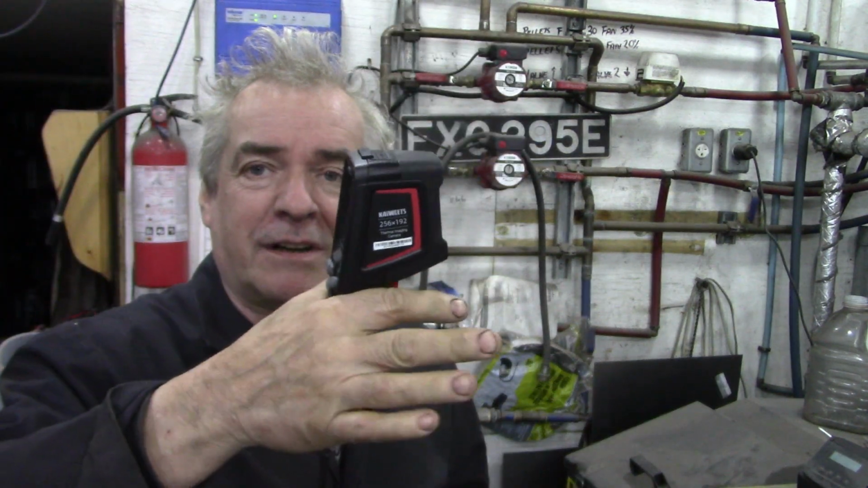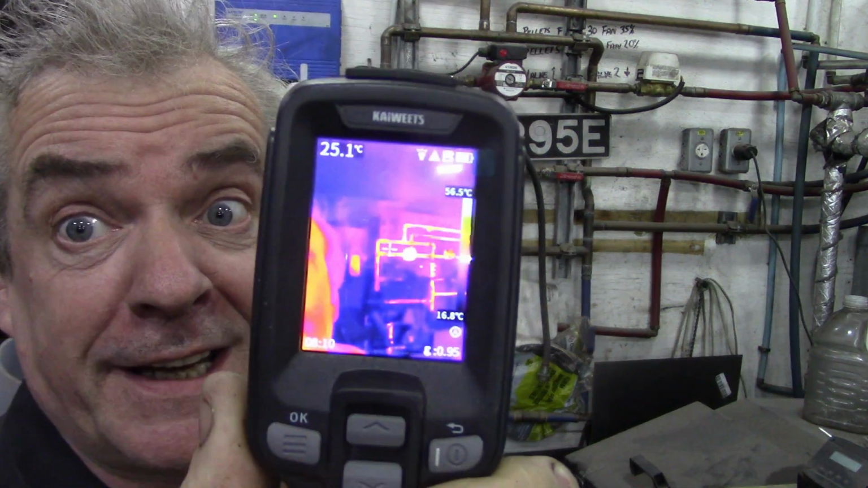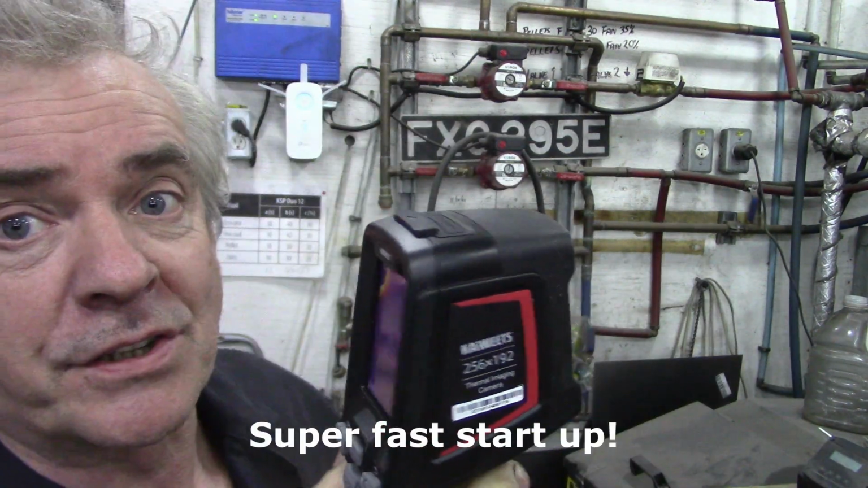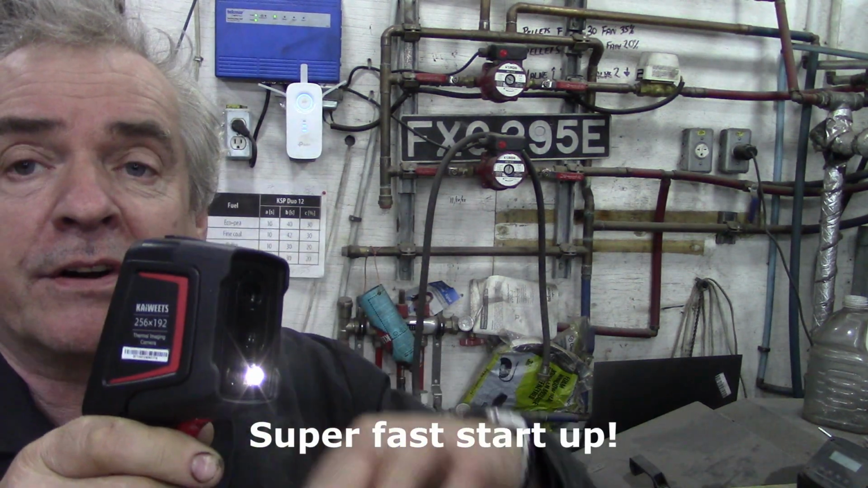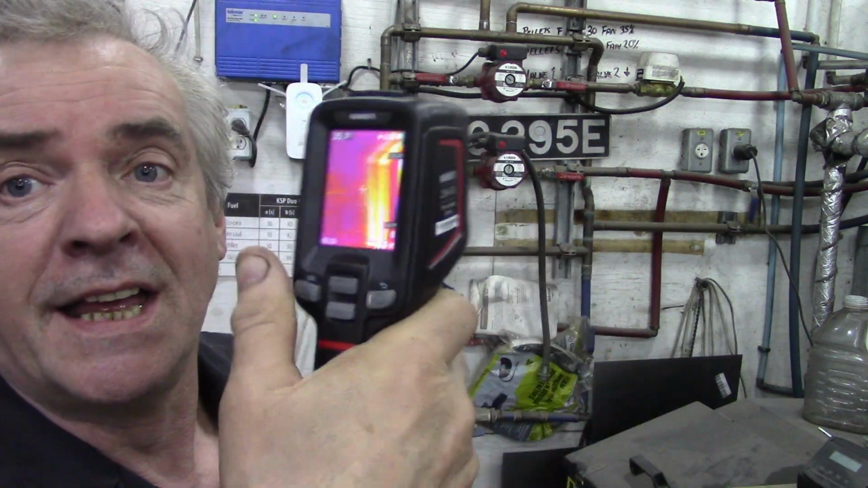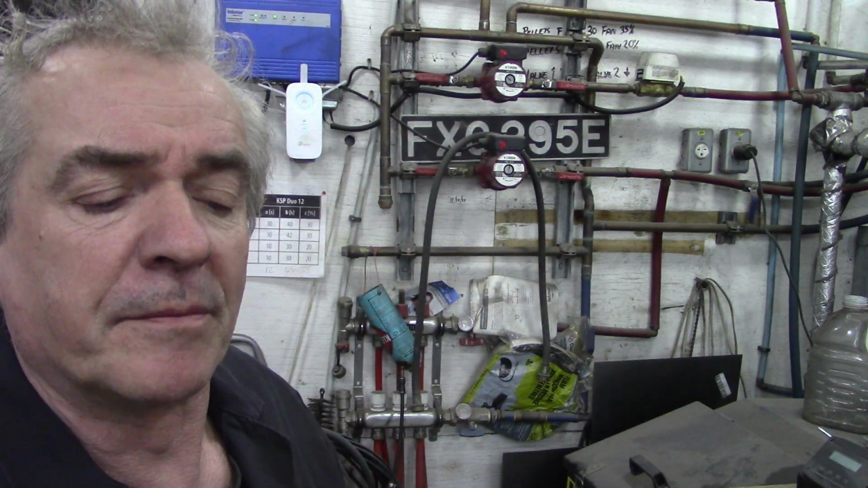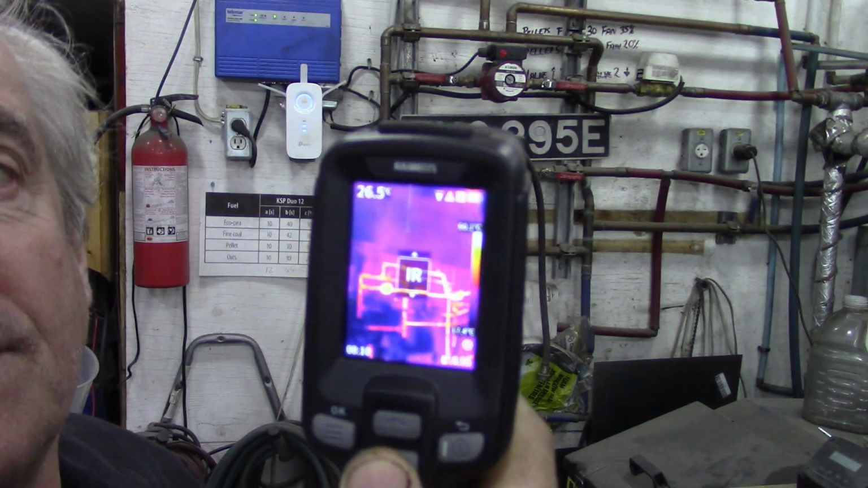It seemed to be quite popular, but for a similar size it's a little bit taller, and the reason for that is it's got a really nice big screen on it in colour, and it's got a light on it. It's also got a red laser dot, so you know exactly where you're going. Takes pictures. I'm not sure if it does film, but you can change the settings to all sorts of different things.